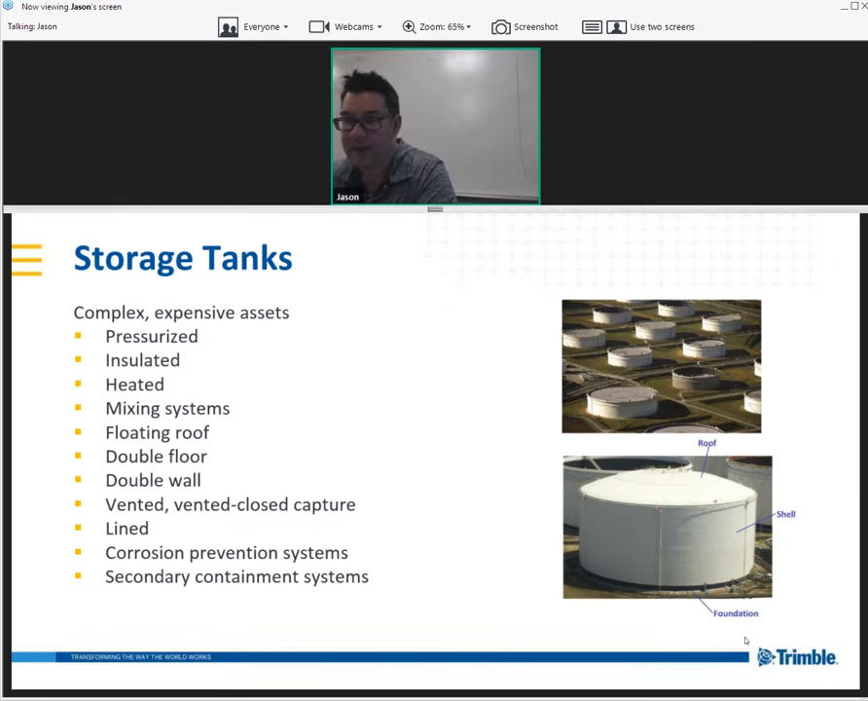They can be pressurized, they can be insulated, they can be heated. You can have mixing systems for mixing the product inside. They can have floating roofs. I know that sounds weird, but if you look in the upper right-hand corner, you'll notice this one tank here that kind of looks weird. That's a floating roof, so the roof moves up and down with the product.